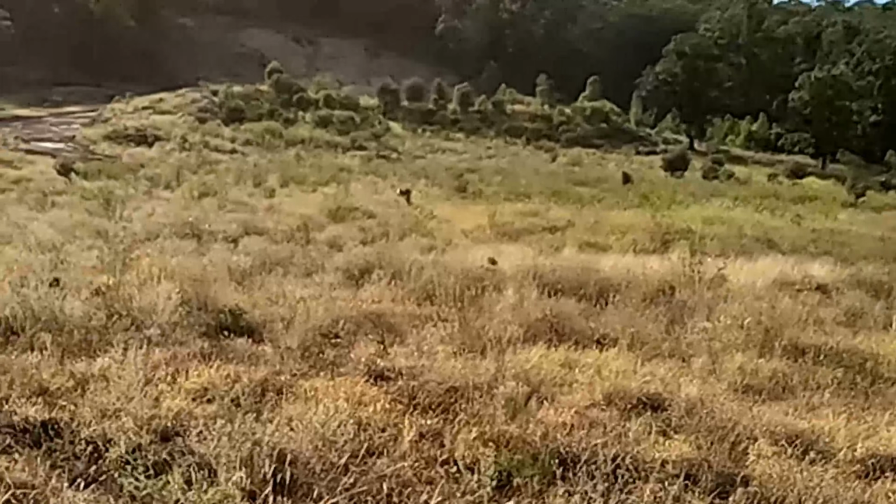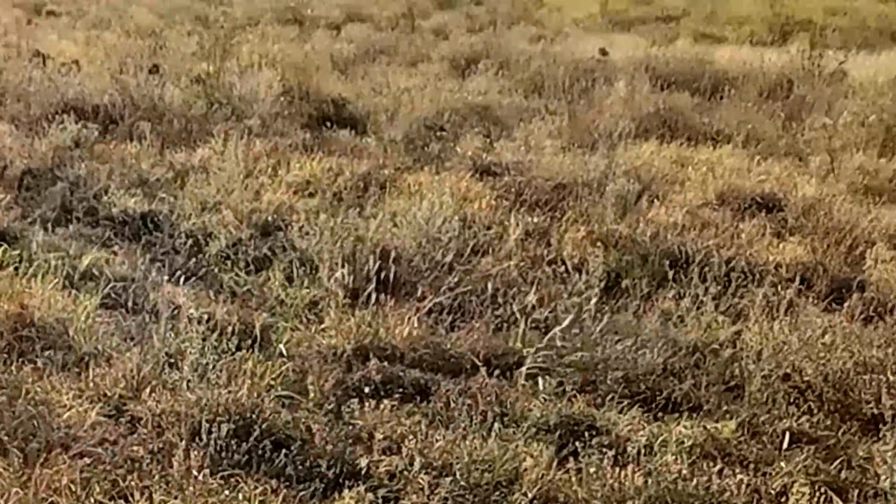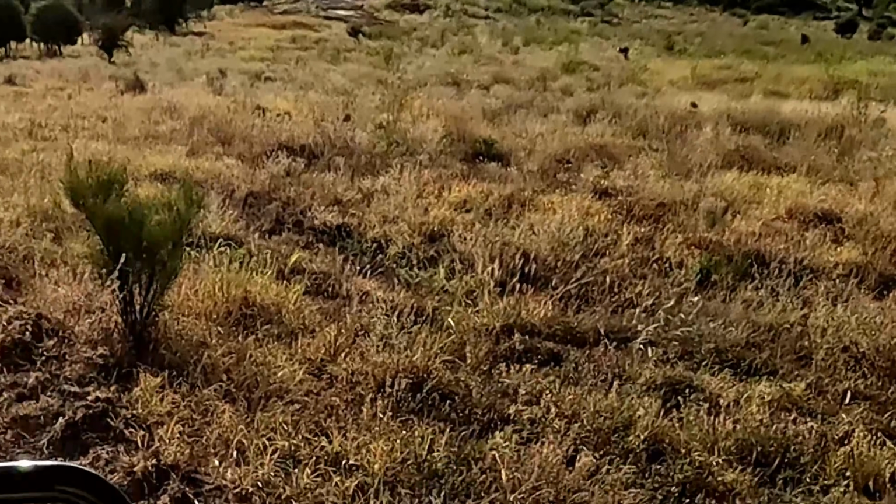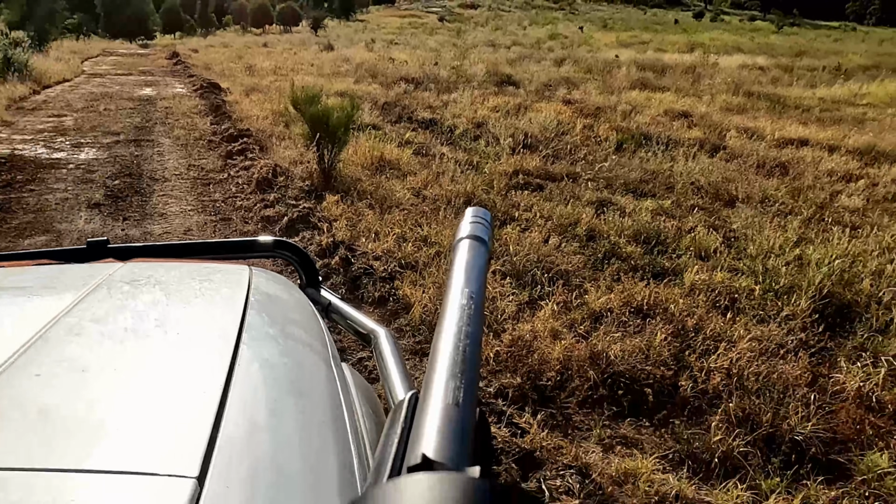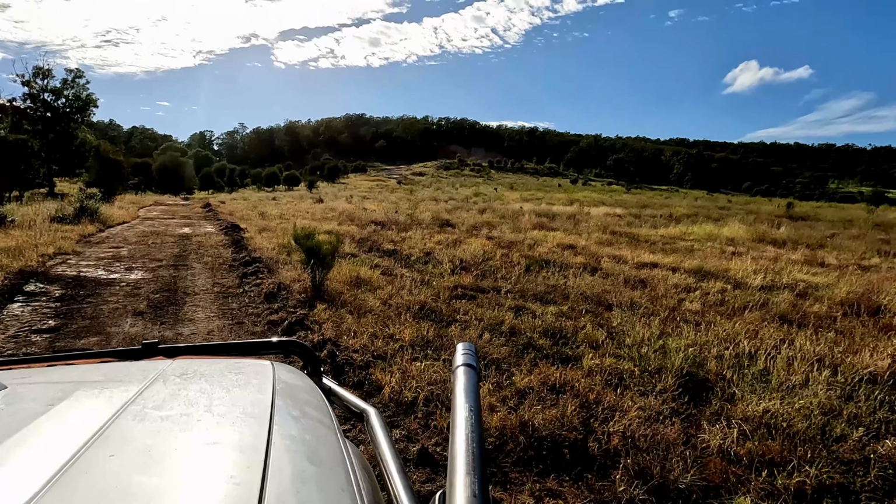Just come over to check my traps. There's nothing here again this morning, but I'm pretty sure there's a pig just up the track here a bit further. One pig down.